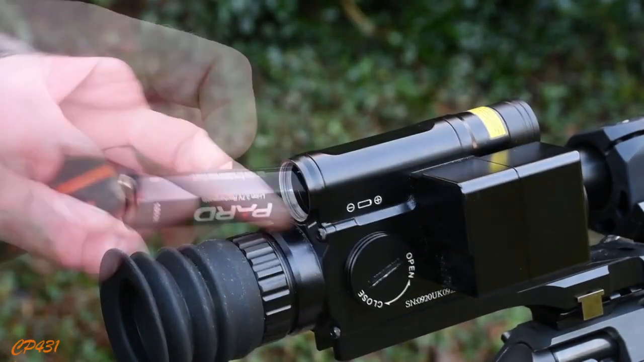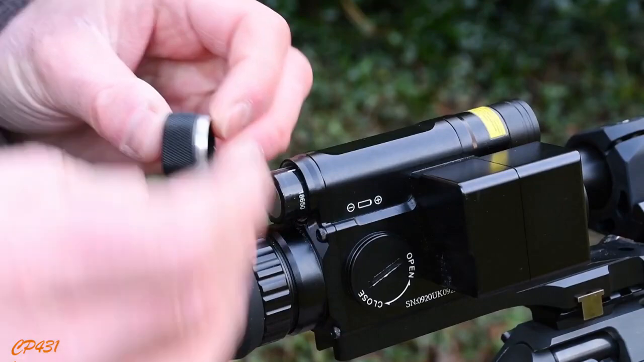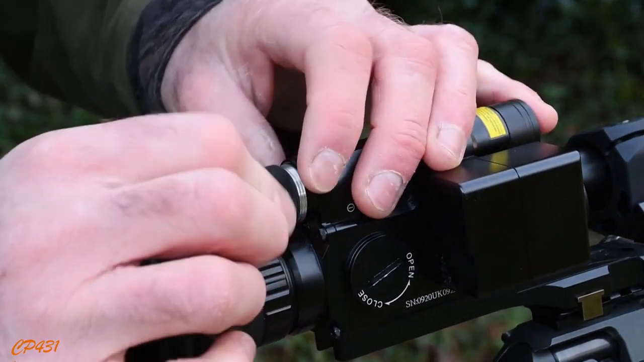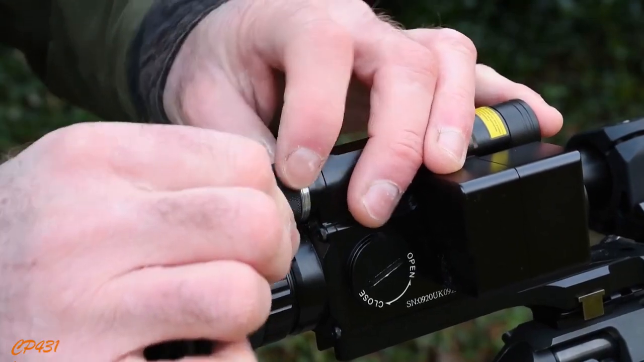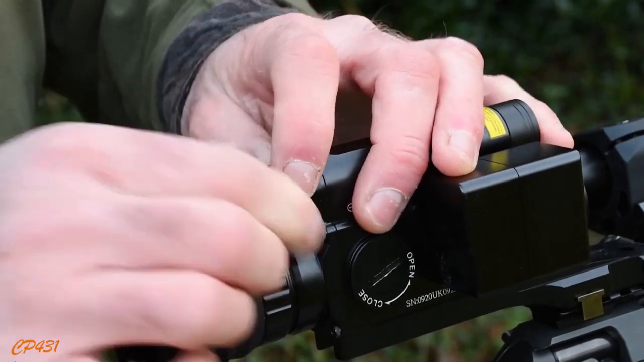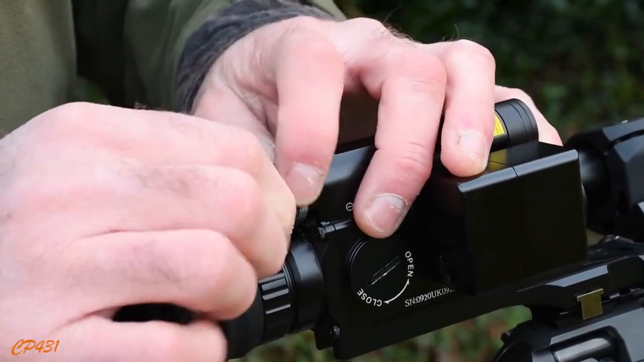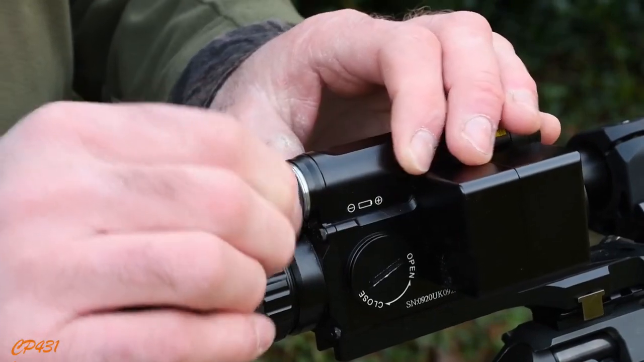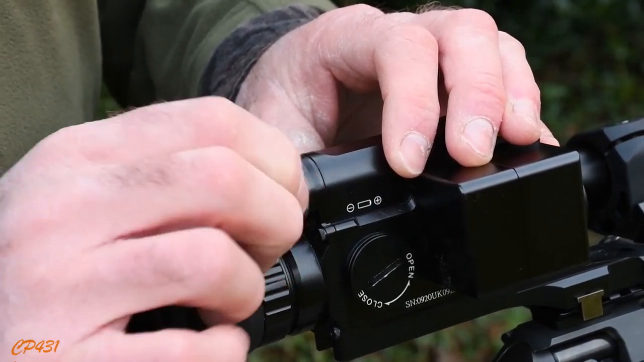I'm not so sure. Taking this cap on and off is showing quite a lot of silver aluminium dust coming off the threads, so it's not one that I'd want to be removing regularly, and if I did, I'd probably put a little bit of lubricant on the threads. Having said that, the 8-hour runtime does seem quite honest, and it's easy to turn on and off to save the battery.